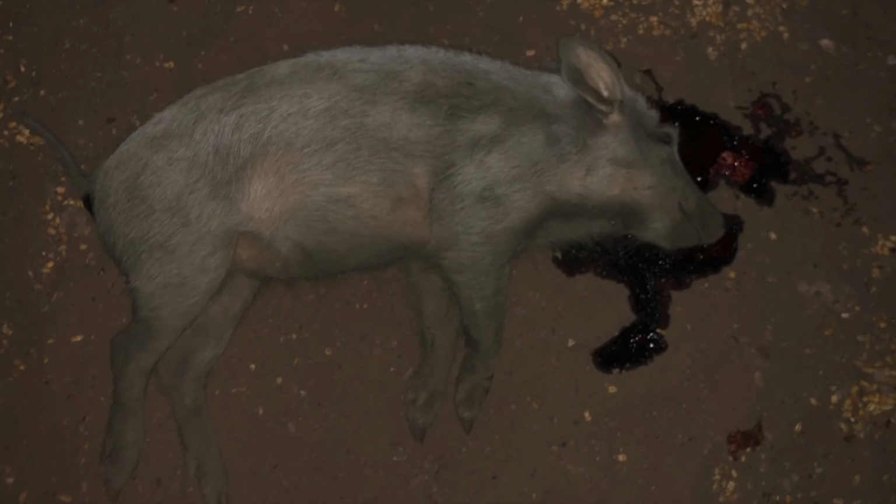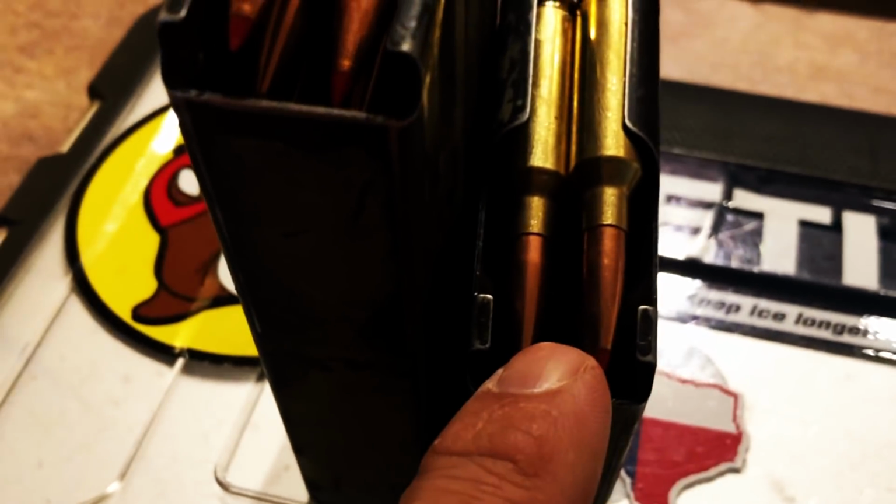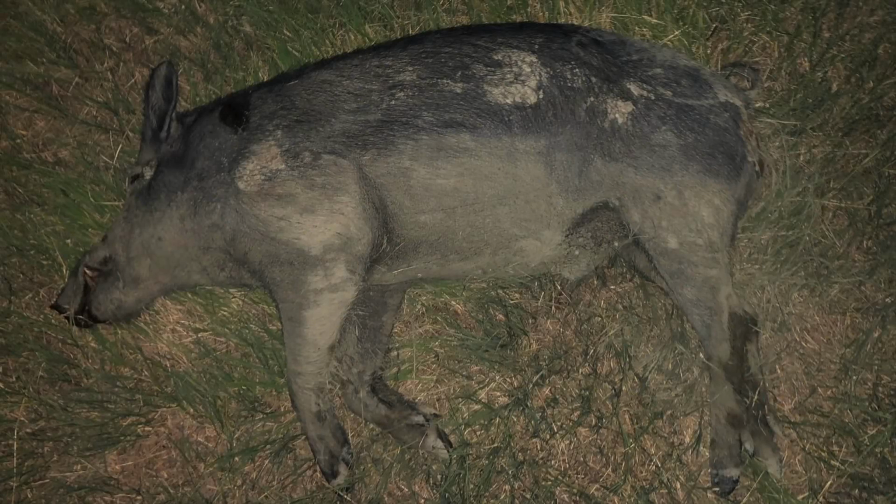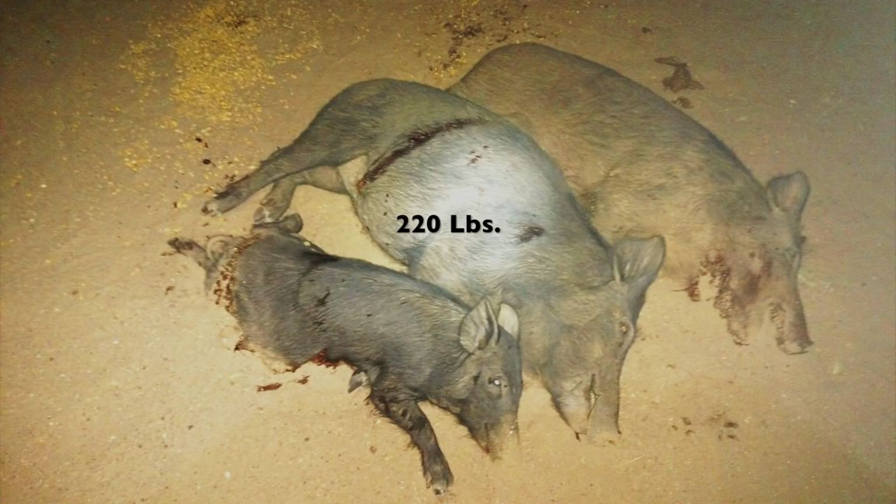Well, I tried to double up on some hogs, but unfortunately the brain of this little sow stopped the 143 grain ELD-X bullet. My first boar taped in at over 45 inches, weighing over 250 pounds. Richard's boar weighed in at 220 pounds, and Ron's sow weighed in at 180 pounds.